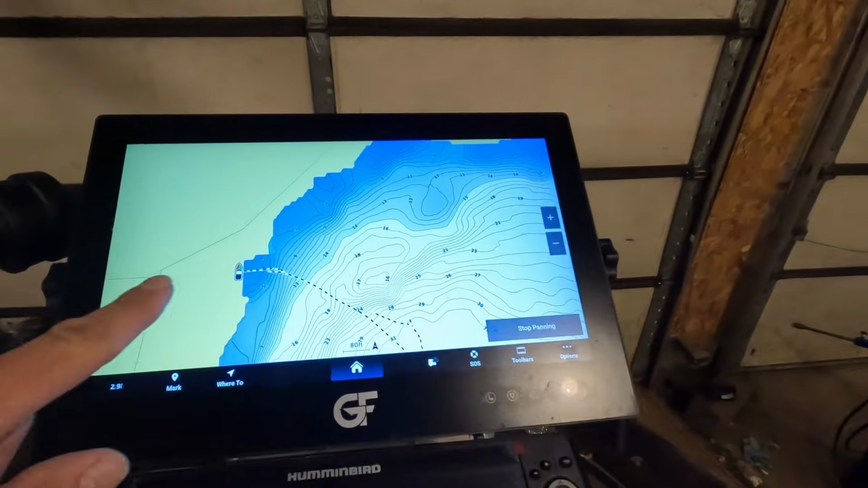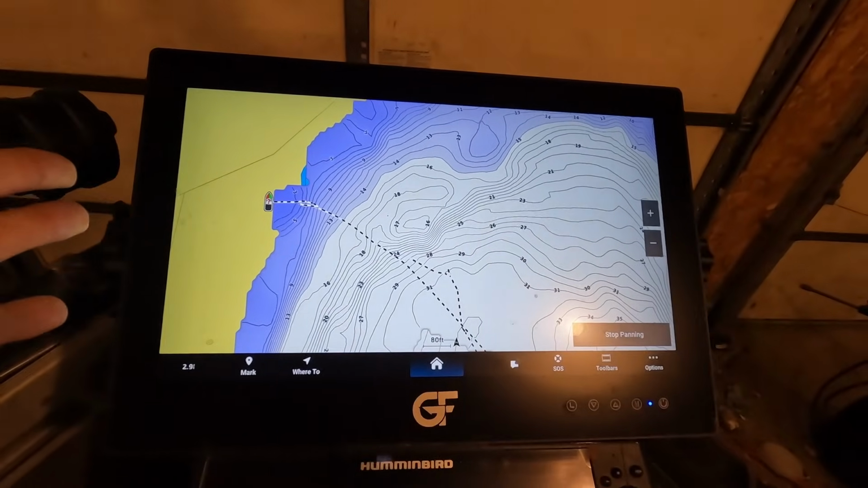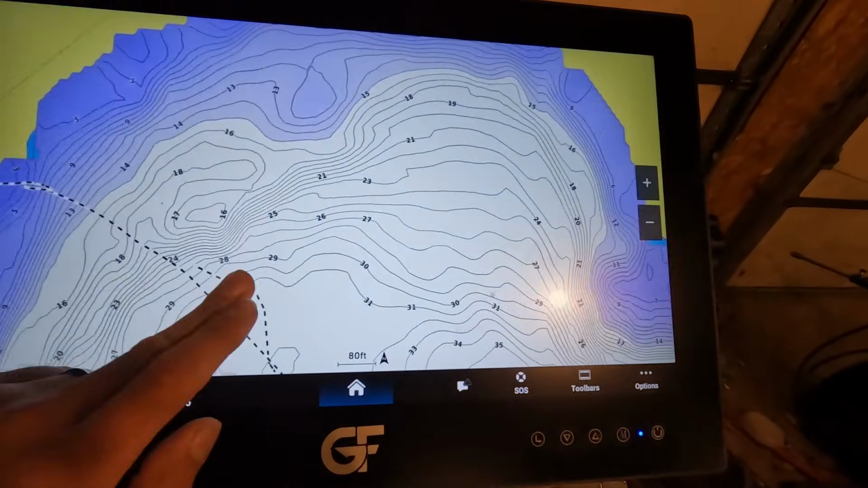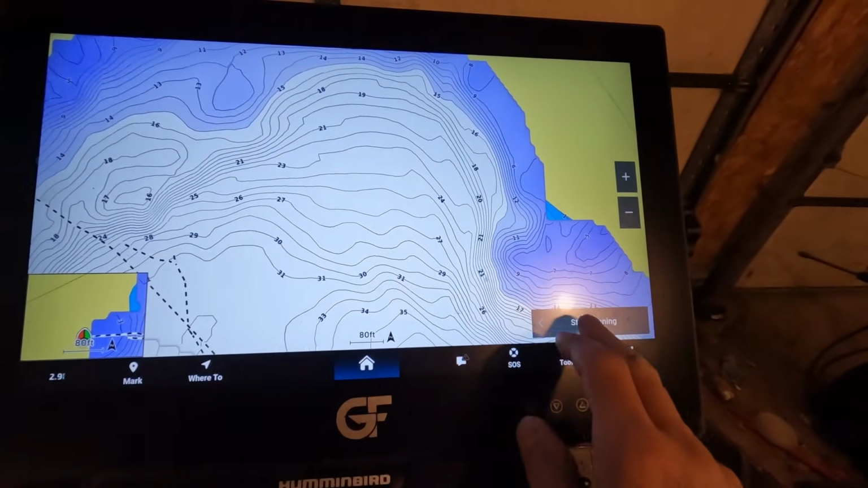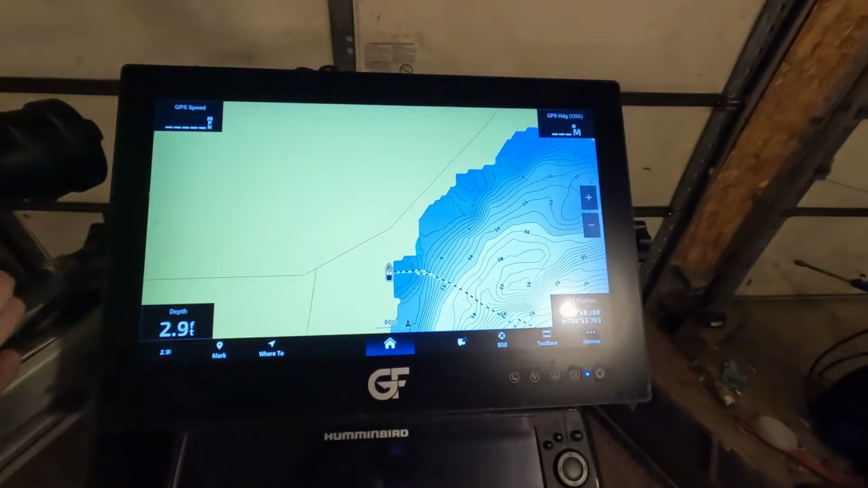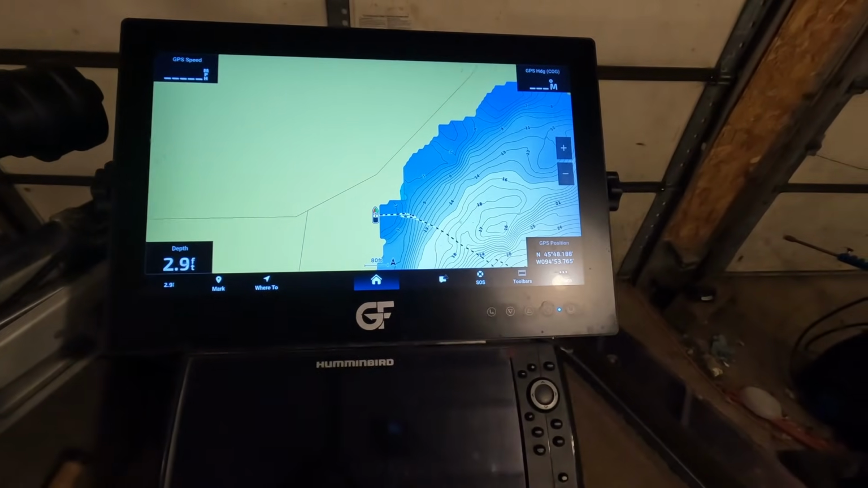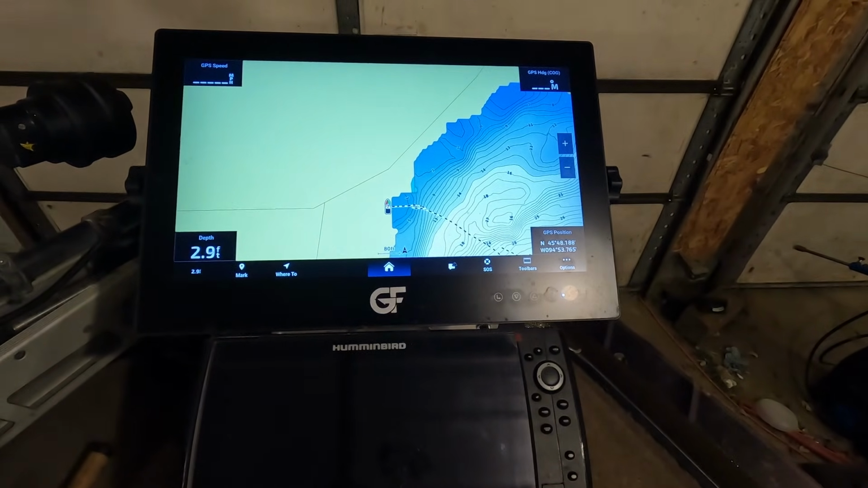All right, so next let's talk about the screen of the unit here. Comparatively, there's very little lag, if there is any. It's imperceivable, unless you're going super crazy, stupid fast, which you're probably not going to be doing anyways. And another nice thing about the screen is the anti-glare glass that they use. It's definitely different compared to what you would find on pretty much every other brand out there.